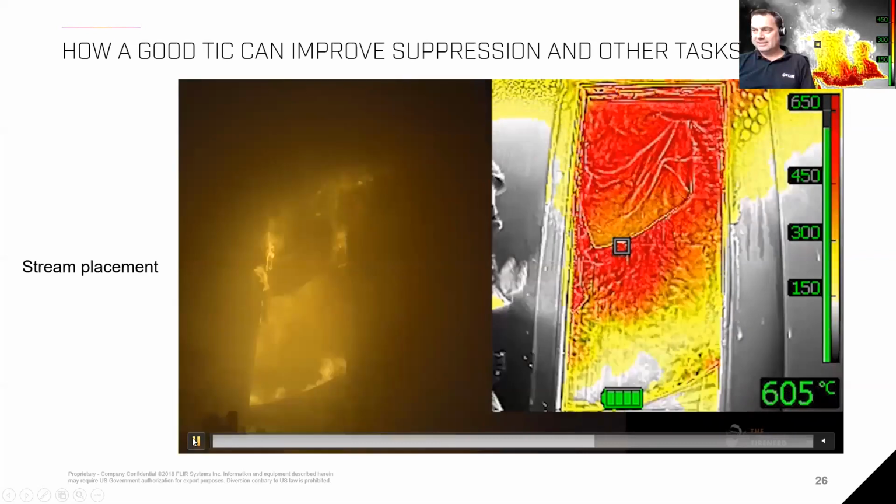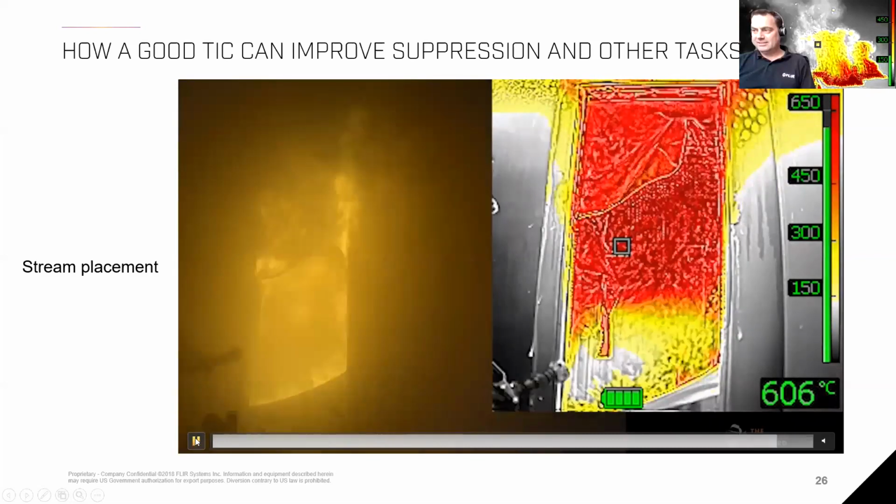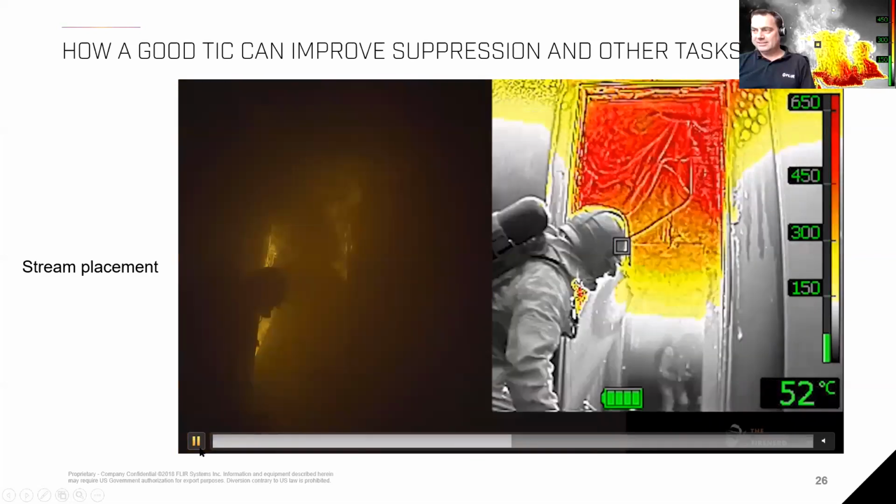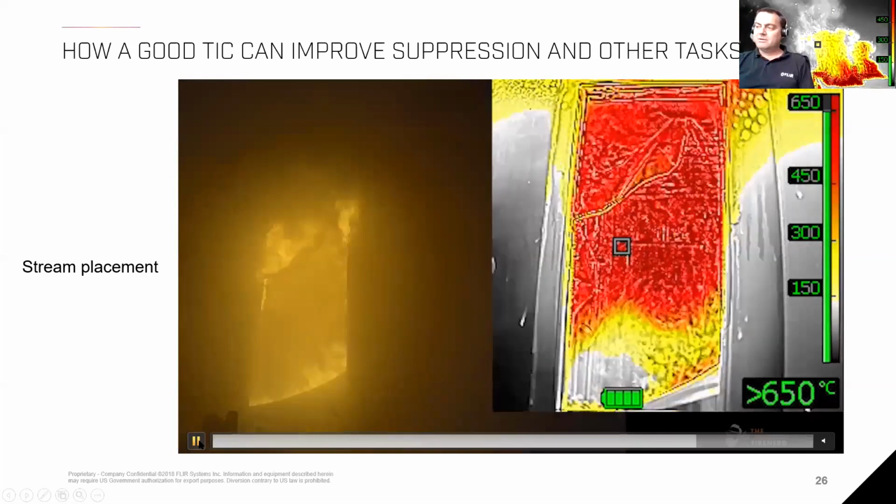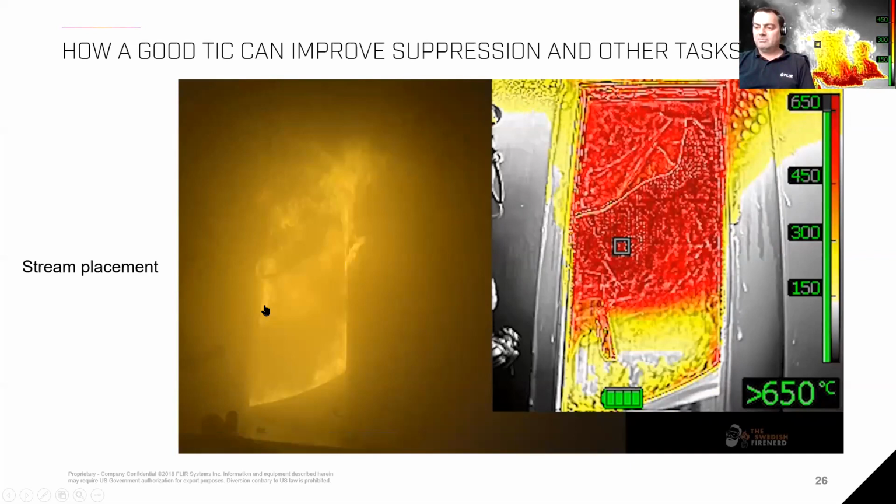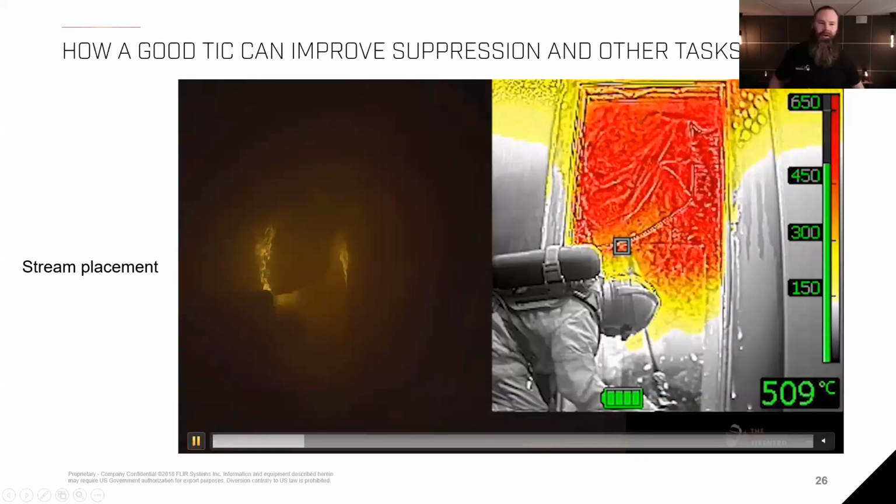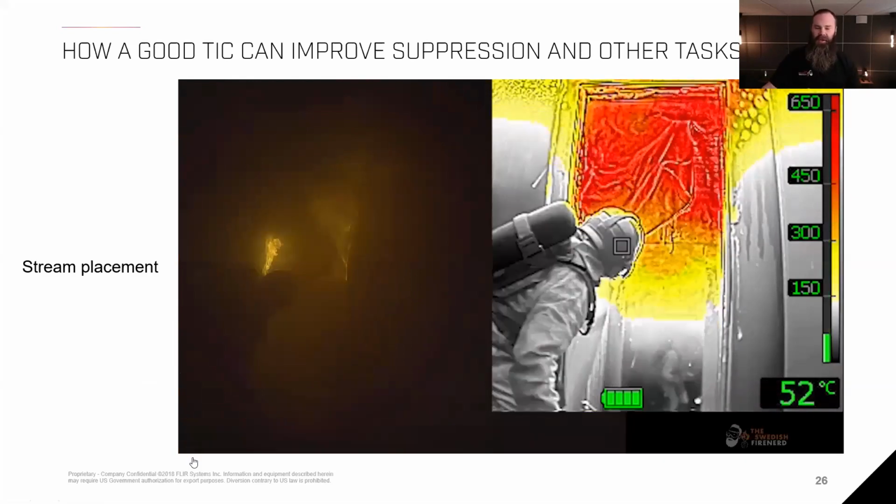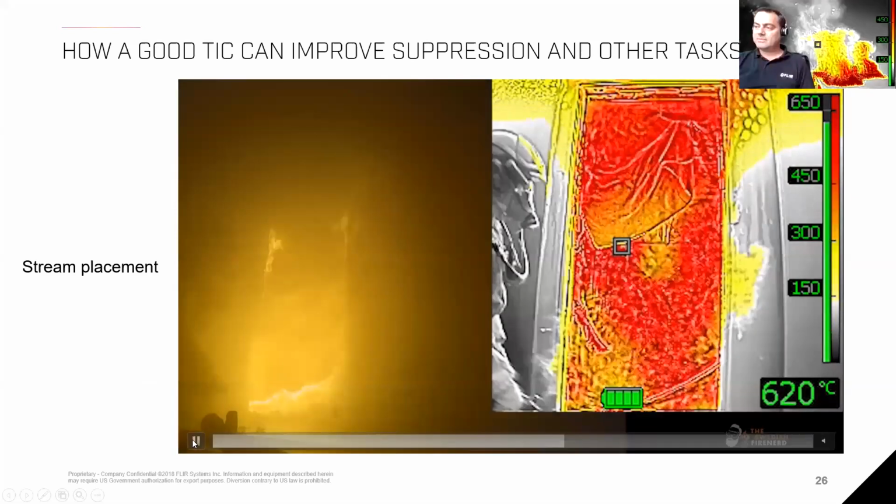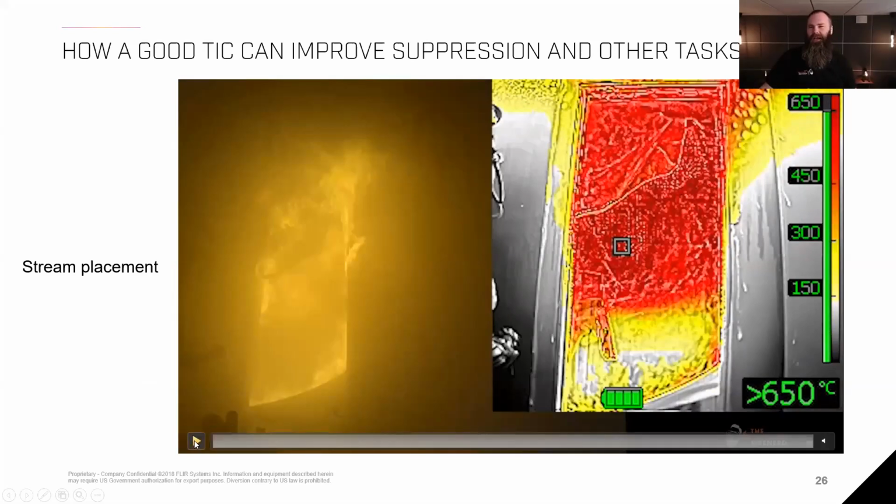Right. Another thing I would like to point out is actually in the background. If you look through that hallway, you can see even behind the flames that there are firefighters back there. Yeah, that's another group that's watching the fire behavior. And someone said to me, like we talked about before, you can't see gases and everything.